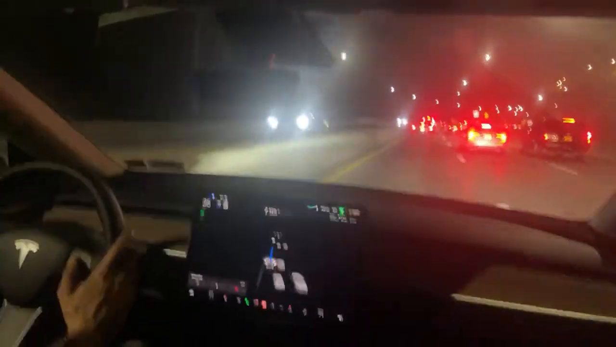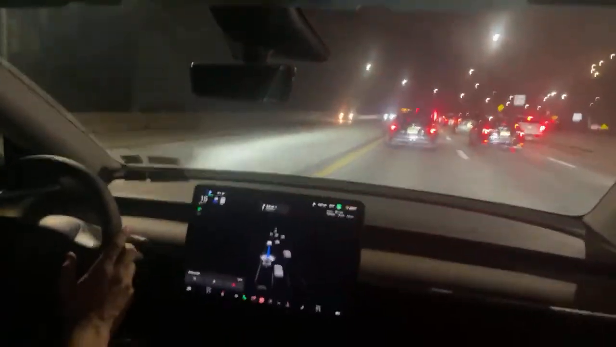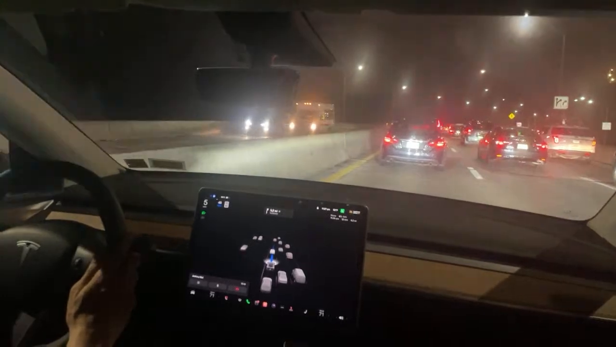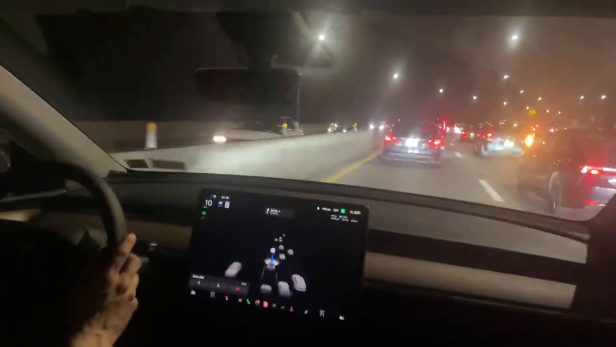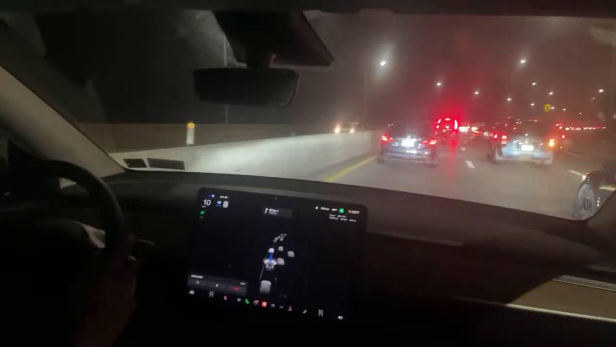All right, it should really start slowing down now. Everybody up here is really not moving at all. Isn't that unforgiving? Wednesday night traffic, New York City, 11:30 at night. Who would have thought? All the people coming home from work? No, that can't be it.